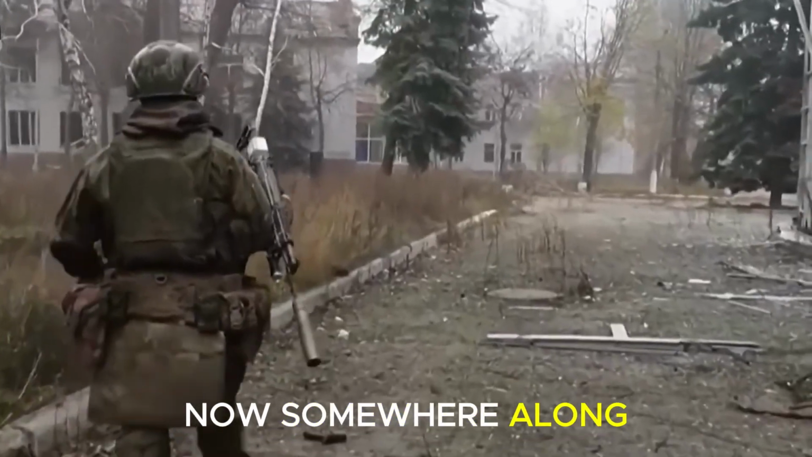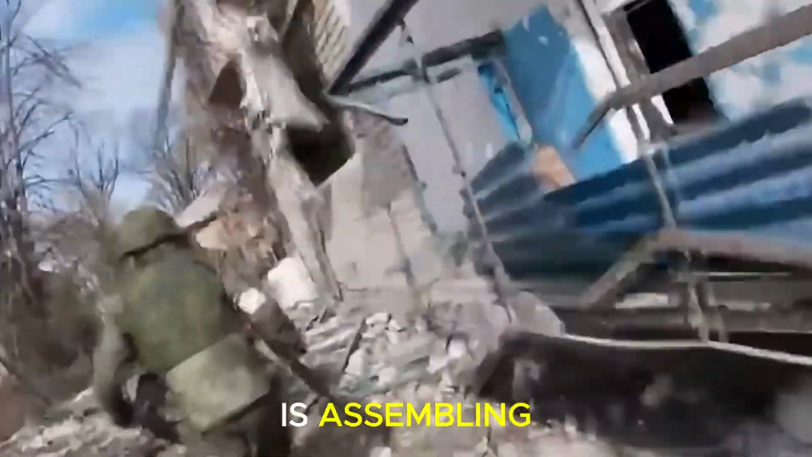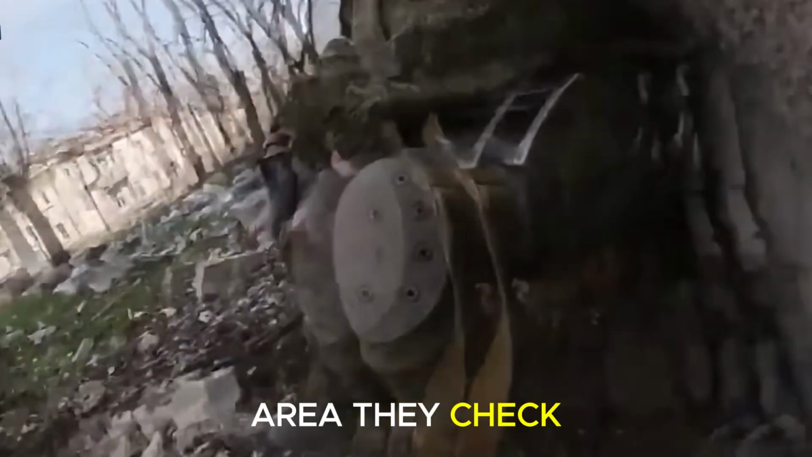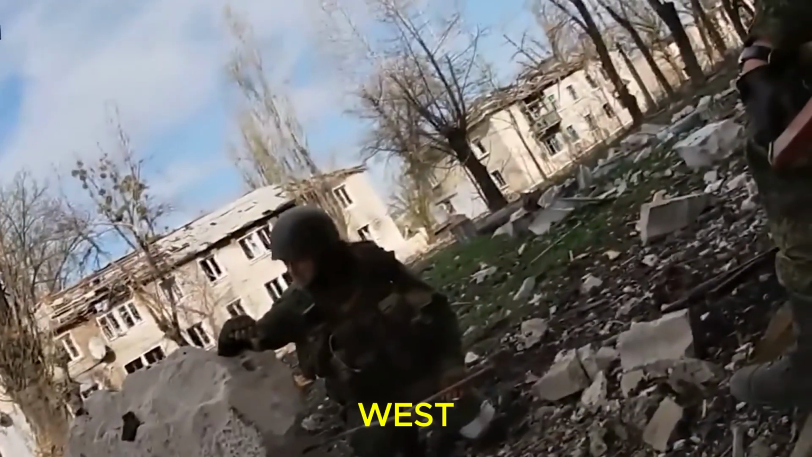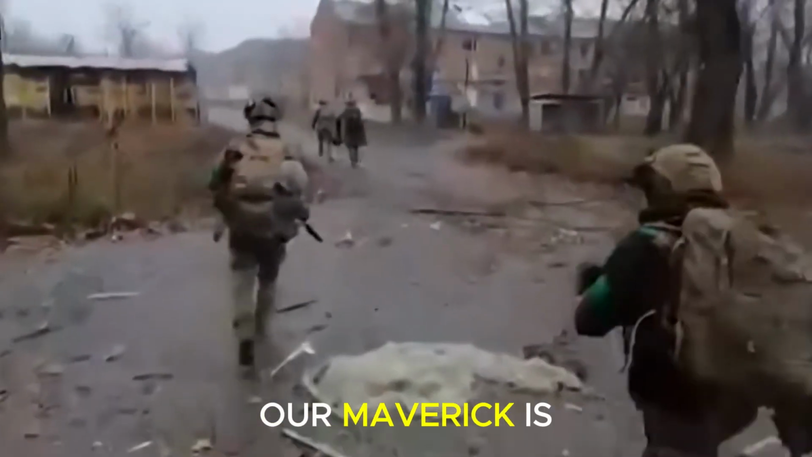Now, somewhere along the Bakhmut Chasiv Yar corridor, another hostile force is assembling in their staging area. They check their gear, preparing to advance west under cover of night. They target the same route. Our Mavic is already airborne.